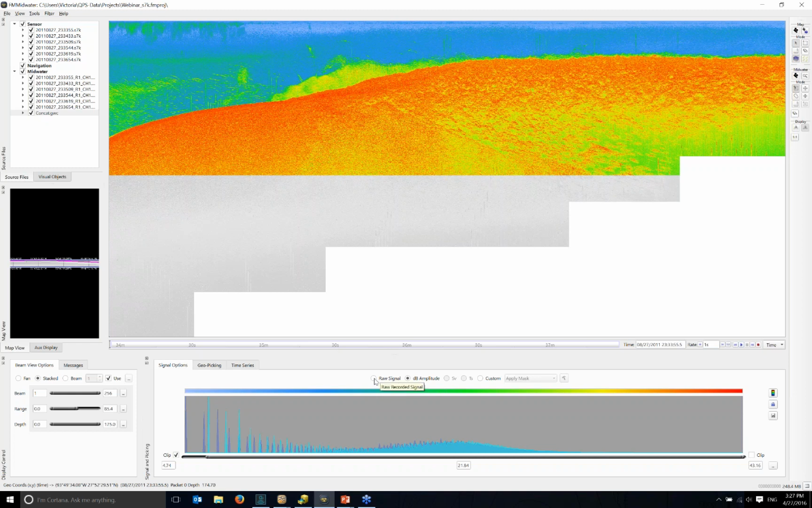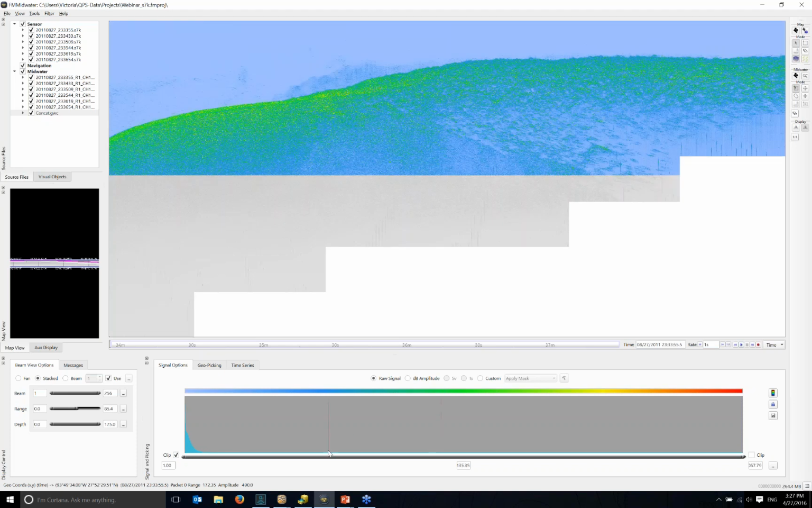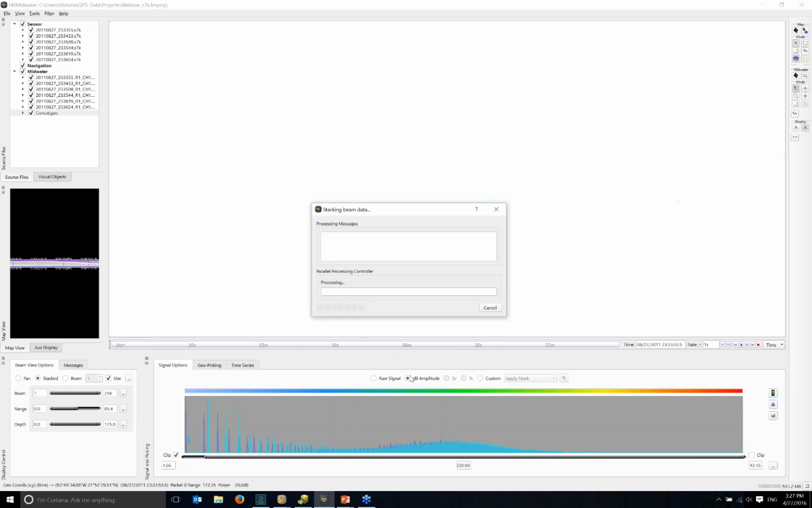In FMMidwater, it's more on the visualization end, so you can play around with your thresholds and then isolate things in a visual manner and export those as points. So you get a little bit of an idea. You've got your raw signal, you've got your amplitude, and you can change your intensity thresholds or run a despeckling filter or a normalizing filter to isolate, I'm hesitant to say targets, but visual objects in the water column.